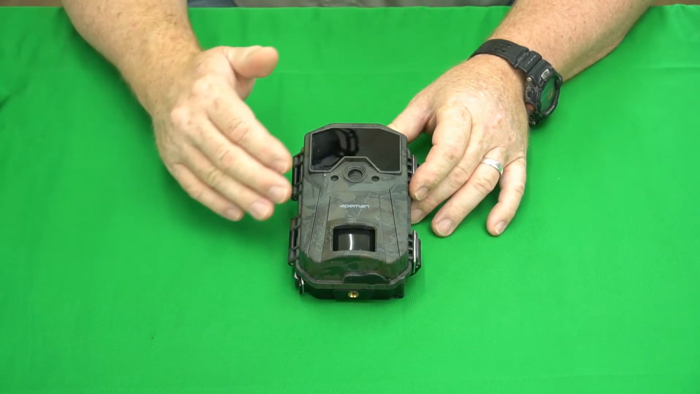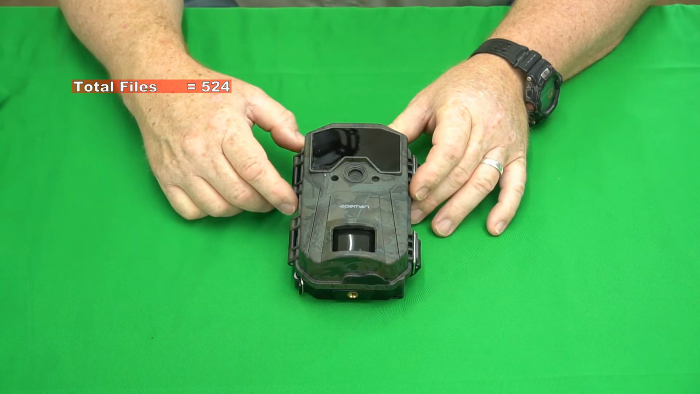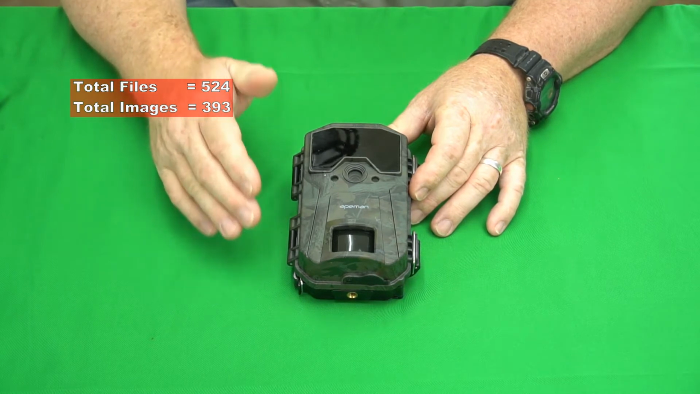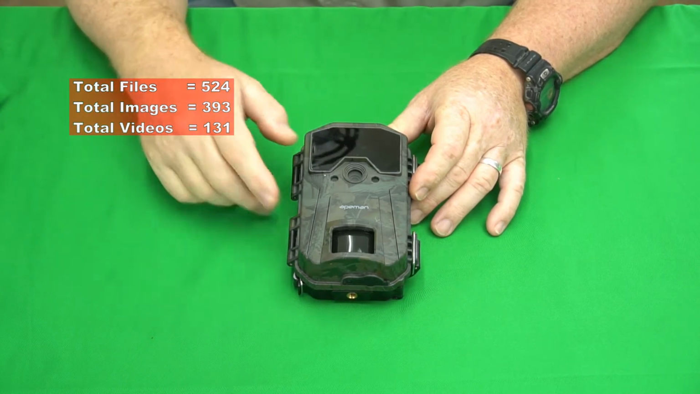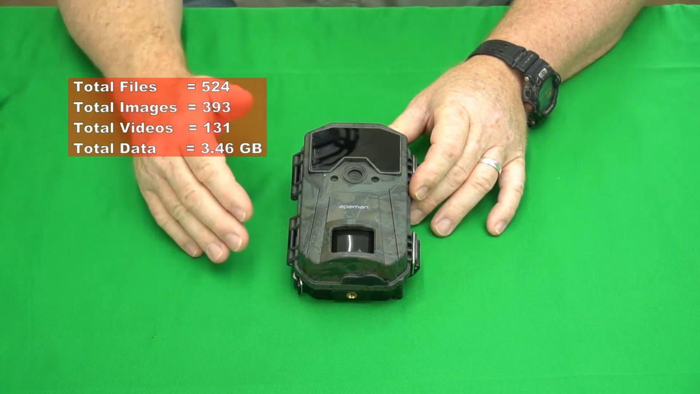The total files captured, images and videos, was 524 files. The total image files was 393. The total video files was 131. So that shows you that it's an equal proportion of 3 images to 1 video, so that worked fine. The total data size was 3.46 gigabytes.